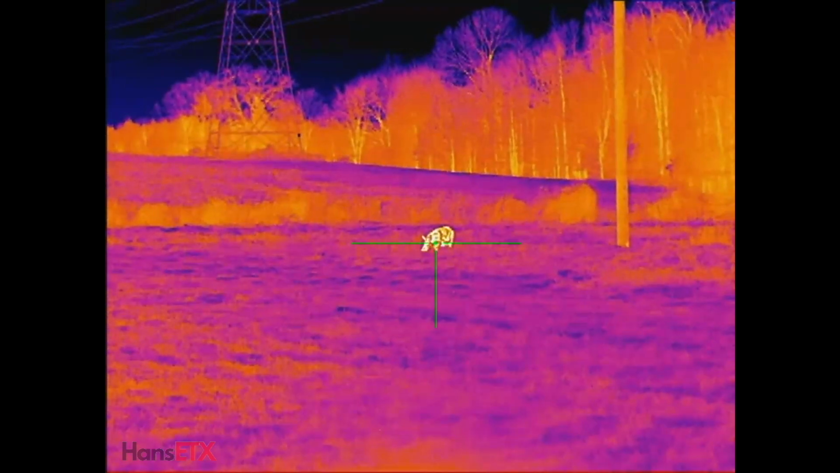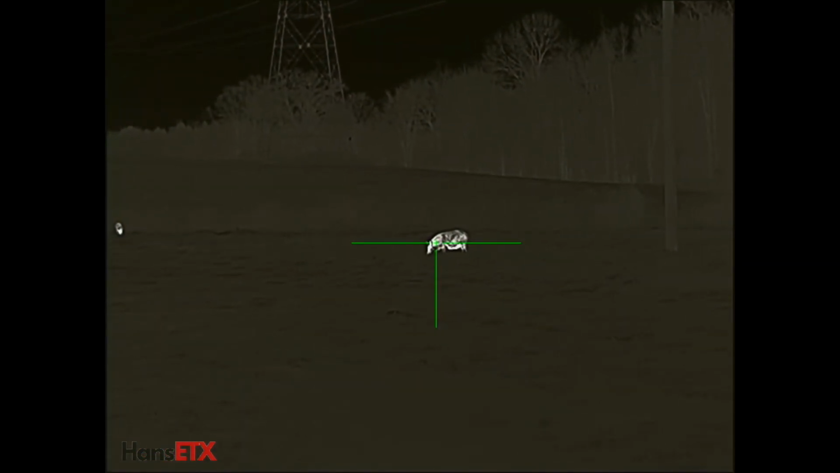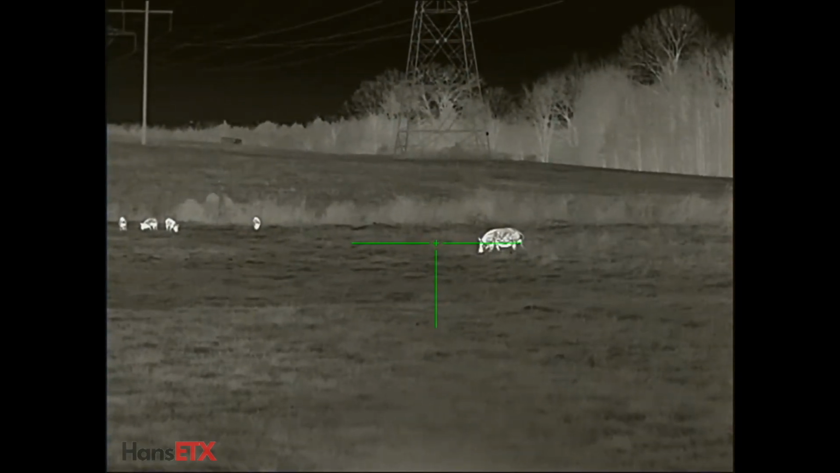The RH35, the one we got here today, it starts at 2 power and goes up to 8 power magnification. So it's a digital zoom, a 4 times digital zoom. It's got a 30 millimeter objective lens on it. It does record video, and also it does record audio.